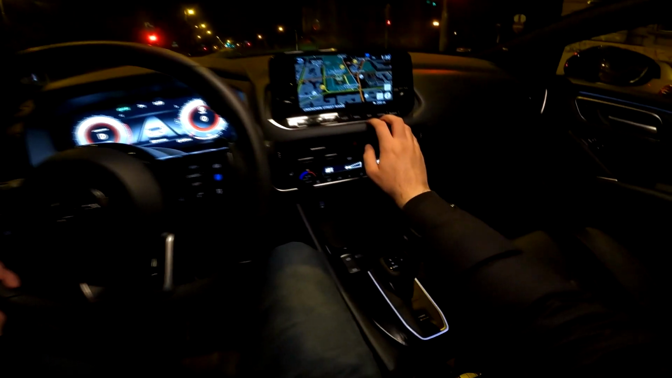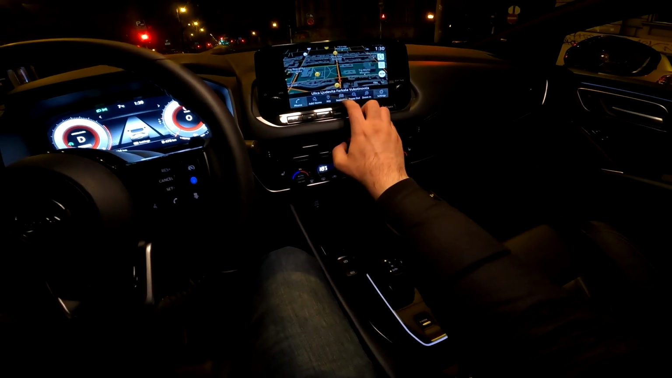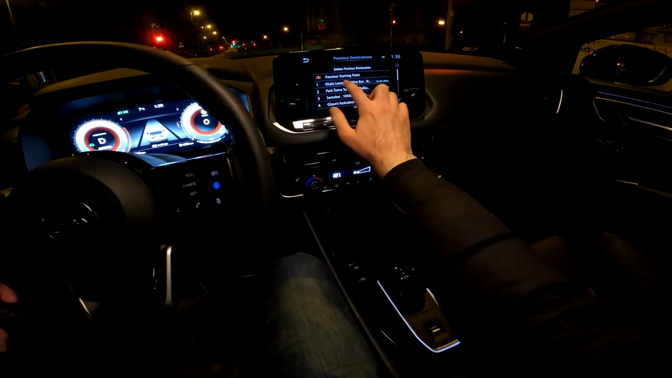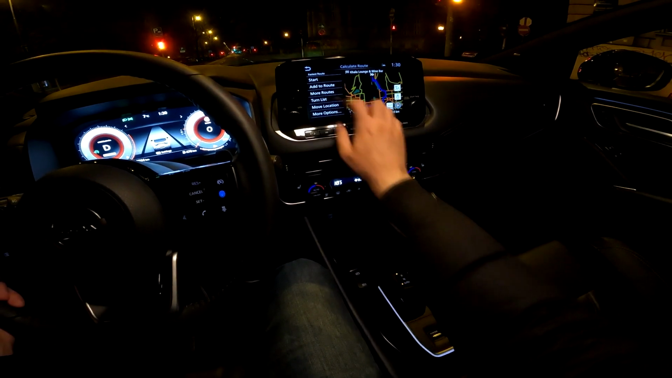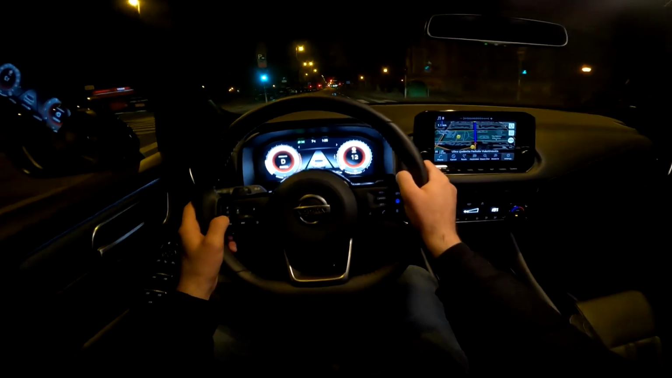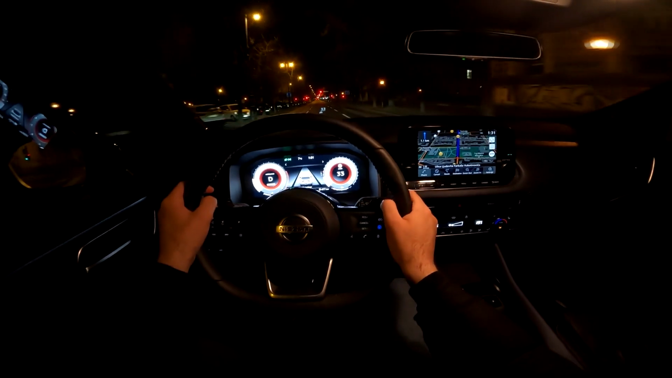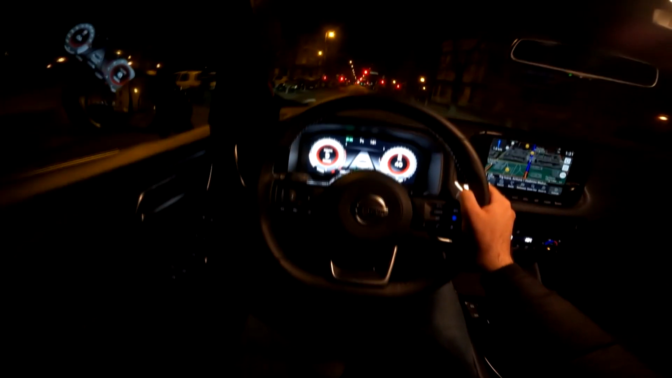And now we can turn on the navigation. So just a second, map. See this? Follow the road for 1 kilometer. Okay, so now we have the active navigation, and I will turn off the start stop.